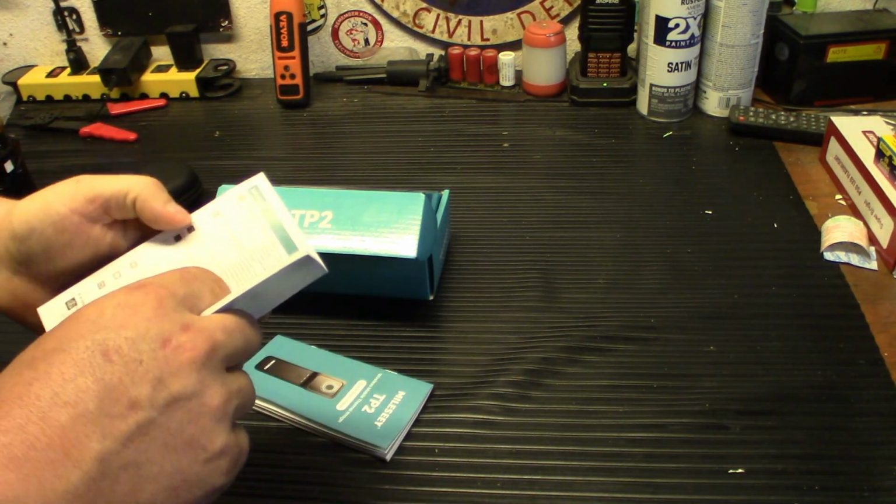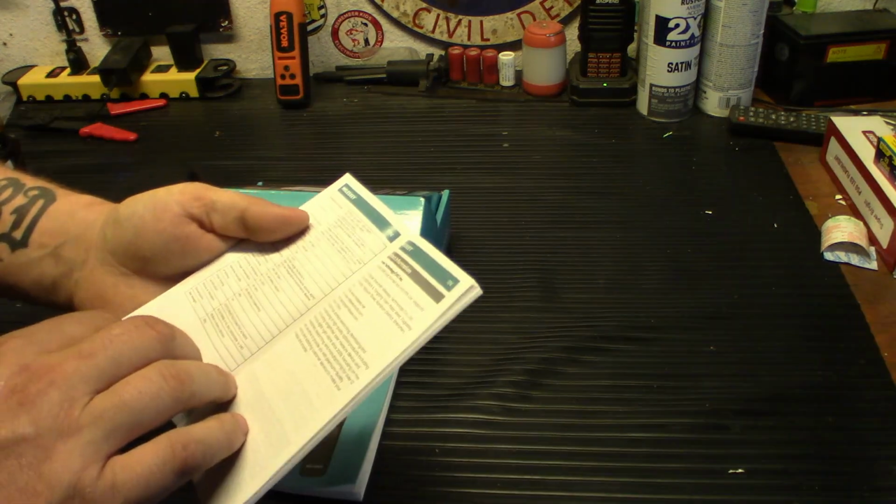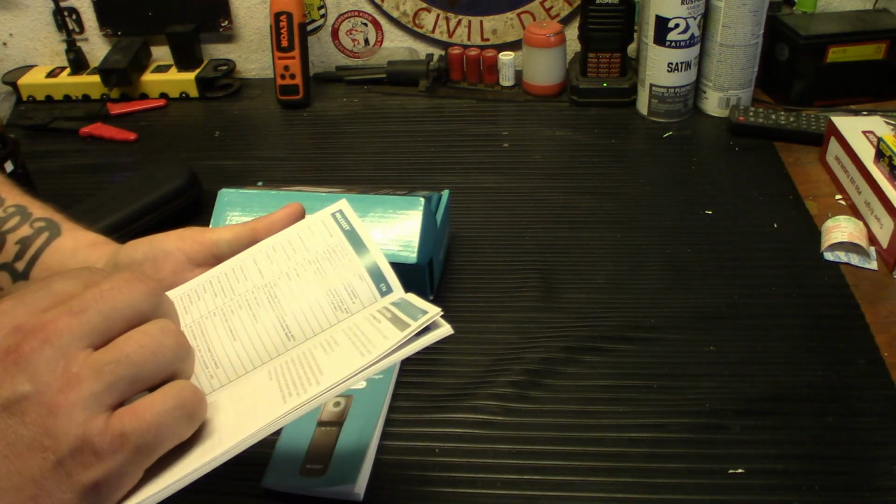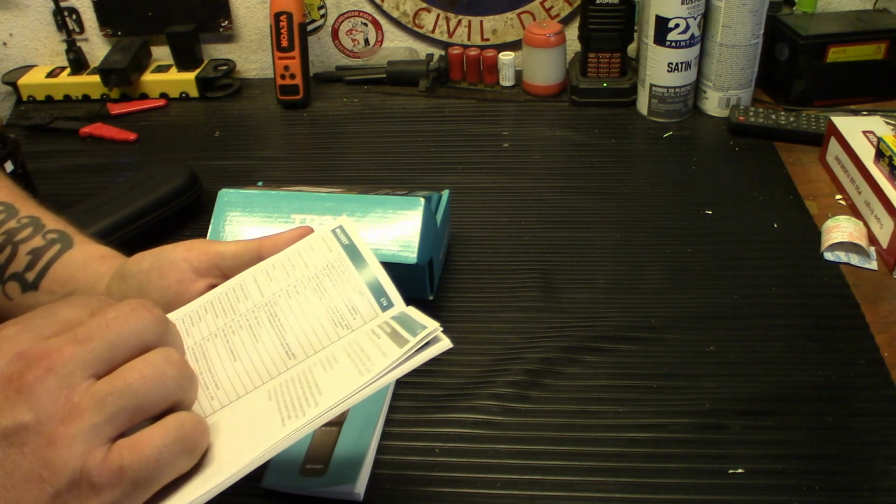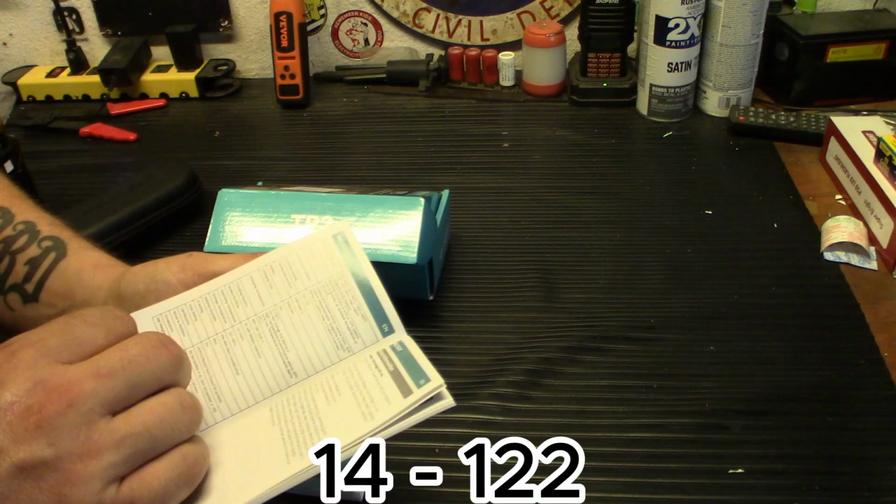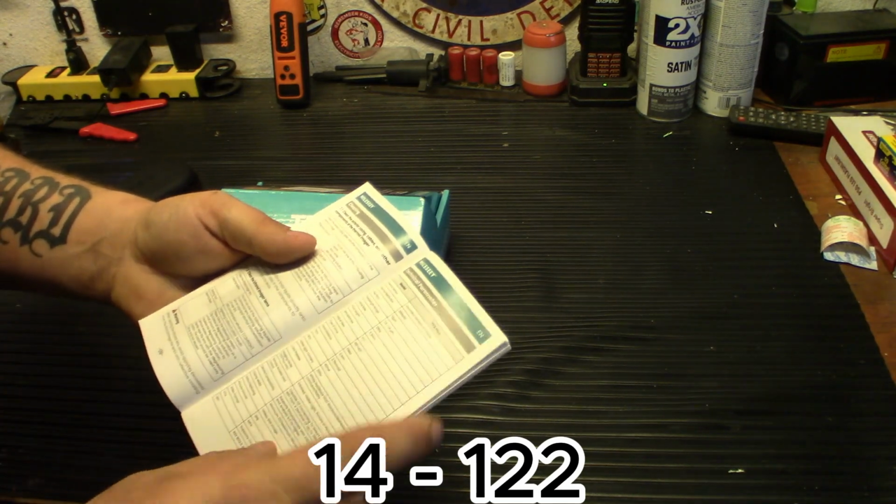Give me 1 second while I find this and I'll cut back to it. The total weight of it is 125 grams. Operating temperature is -10 to +50 Celsius, which we can just throw up on the screen what that converts to, because I do not know that off the top of my head.